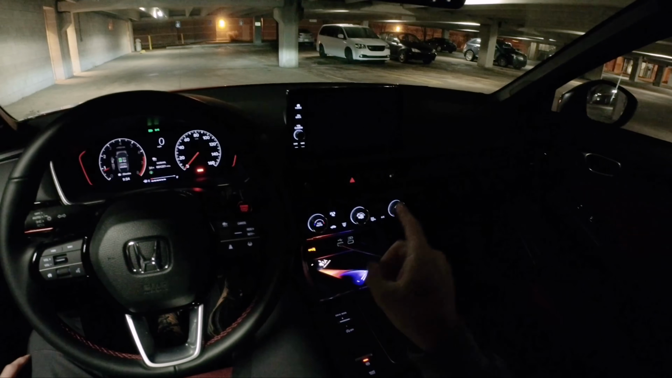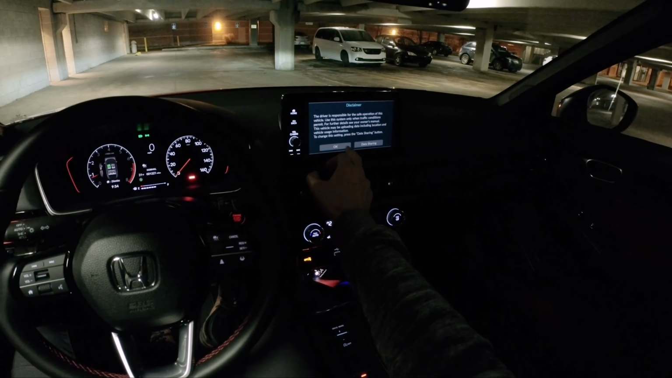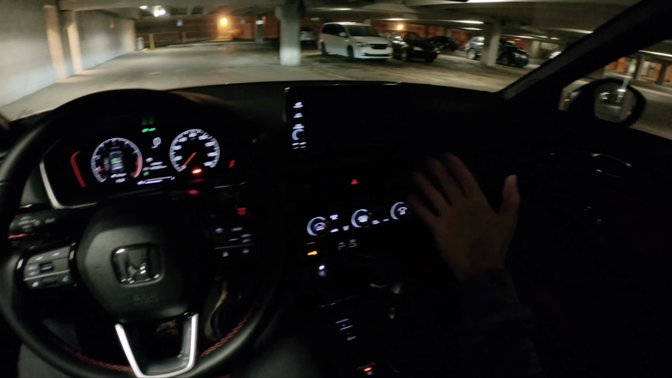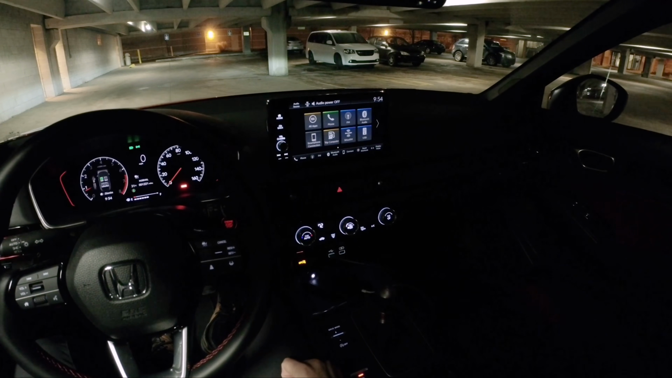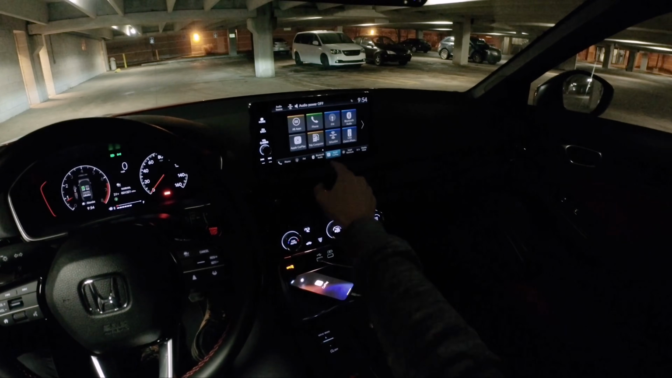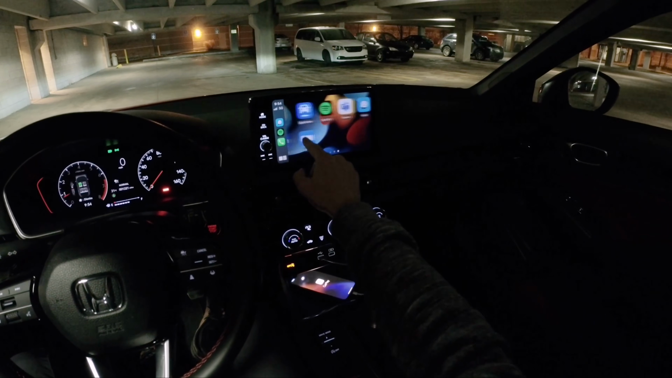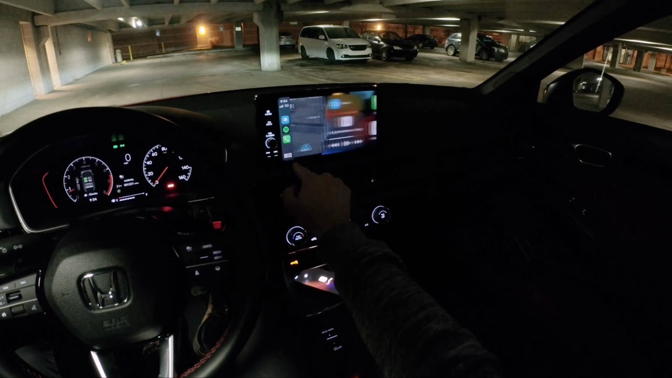This touchscreen seems to take its time starting up sometimes, but once you get past this disclaimer message, Apple CarPlay, everything else connects pretty quickly. This has wireless CarPlay, Android Auto. I have a wired connection today, but otherwise, not the most responsive screen, but it gets the job done.